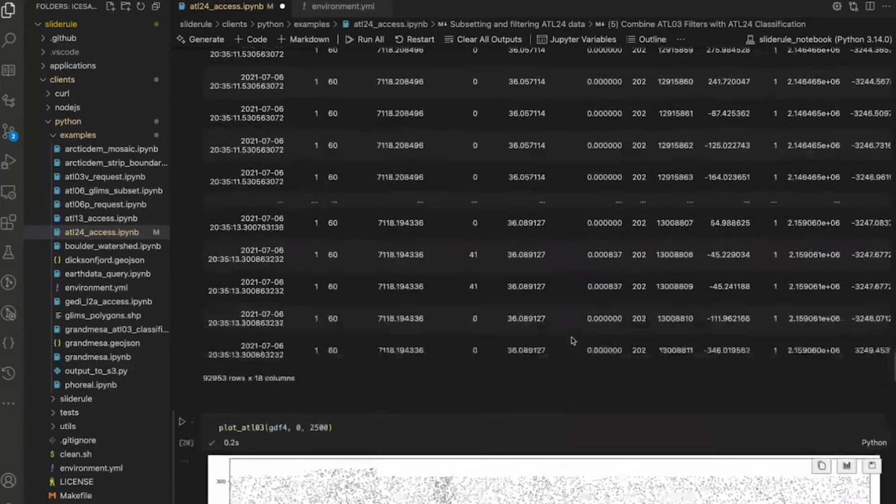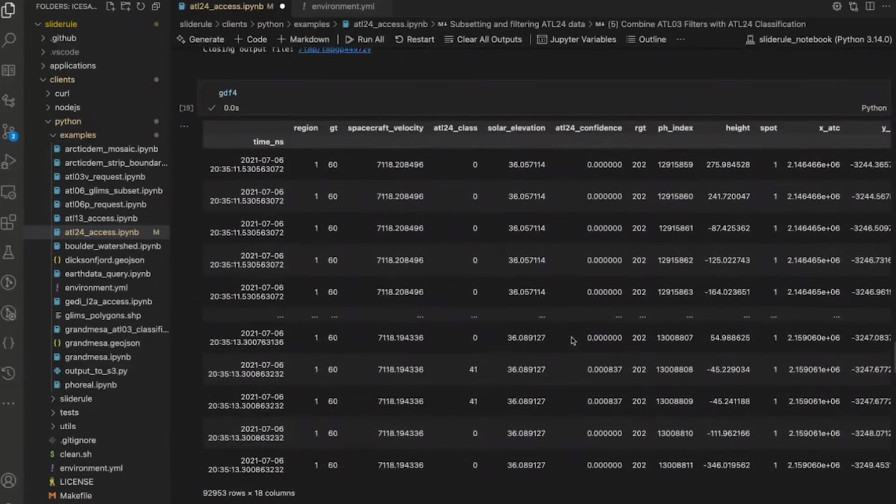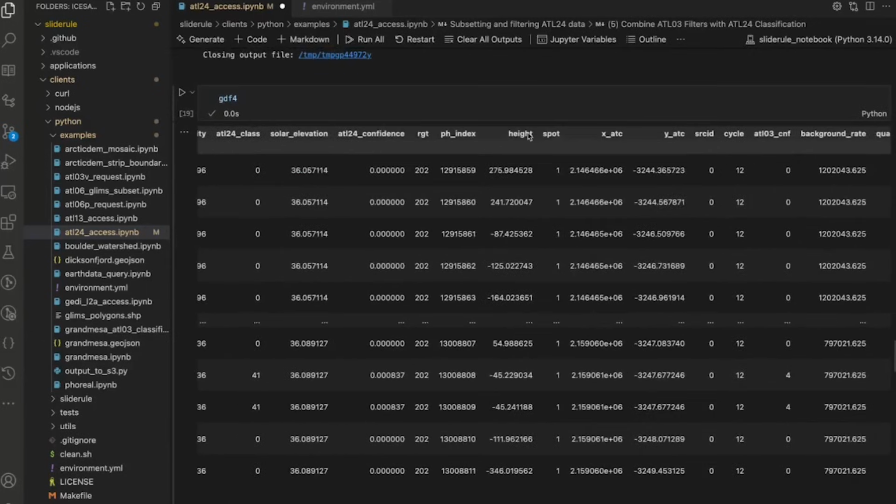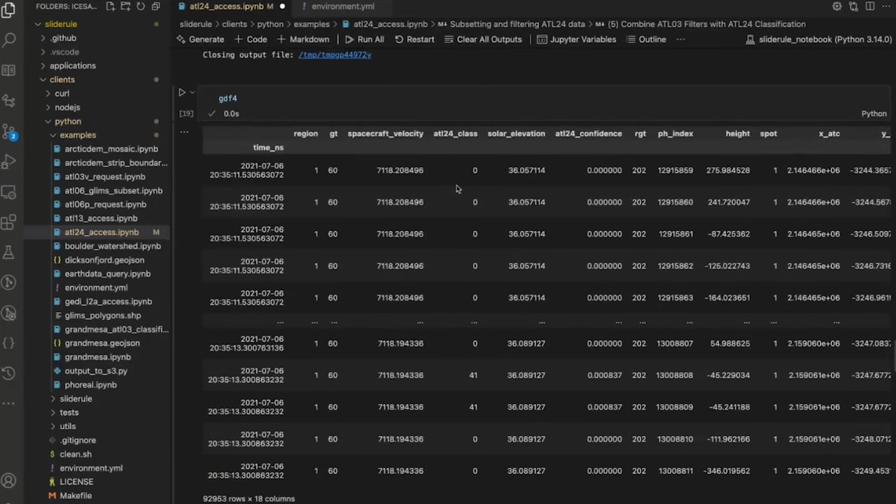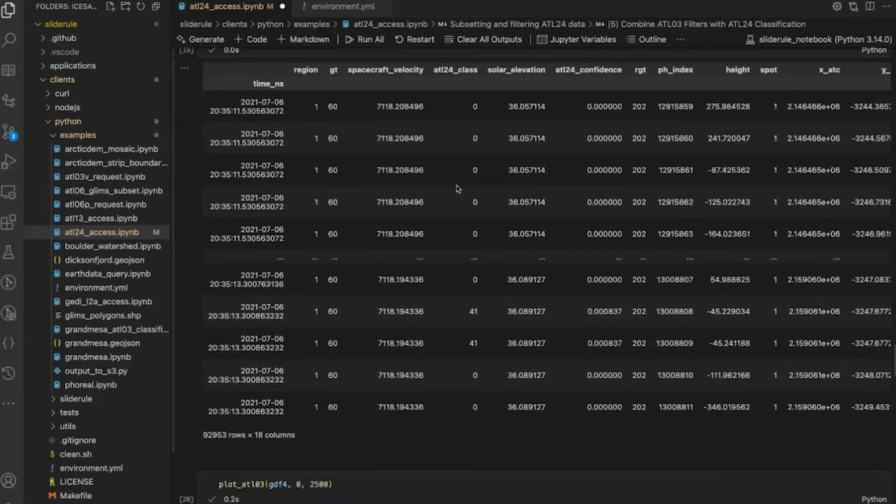But I also want to point out back up here, we're going to get different fields. So now we get what the spacecraft velocity was at each of these photons. We get what the solar elevation is. We get the background rate, and we get the quality PH flags. These are all fields that come in the ATL03 product, but do not come in the ATL24 product. So therefore, if you want those fields, this is an easy way to get that data and overlay the ATL24 classifications.